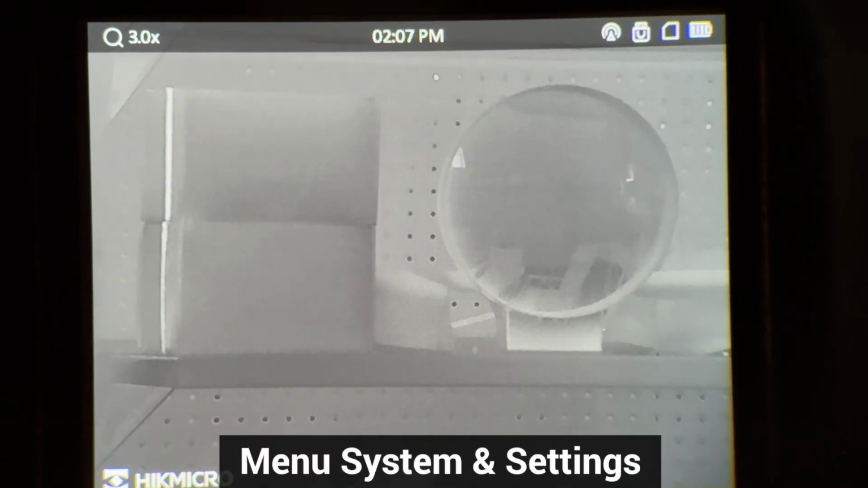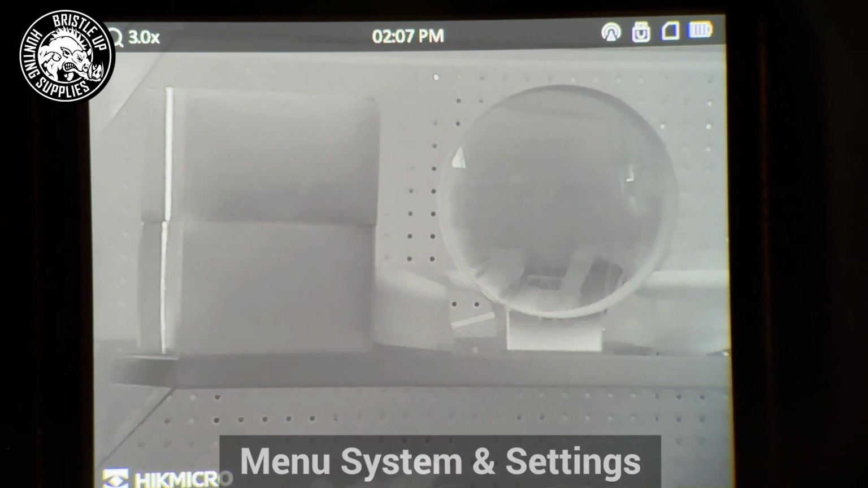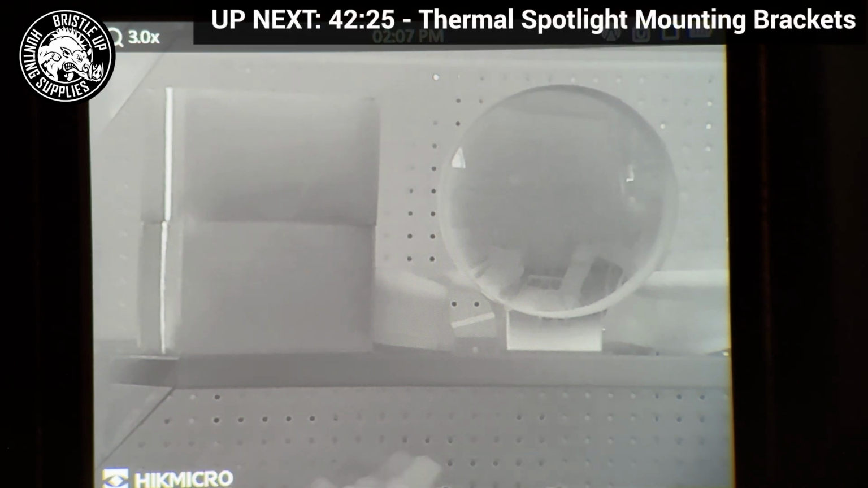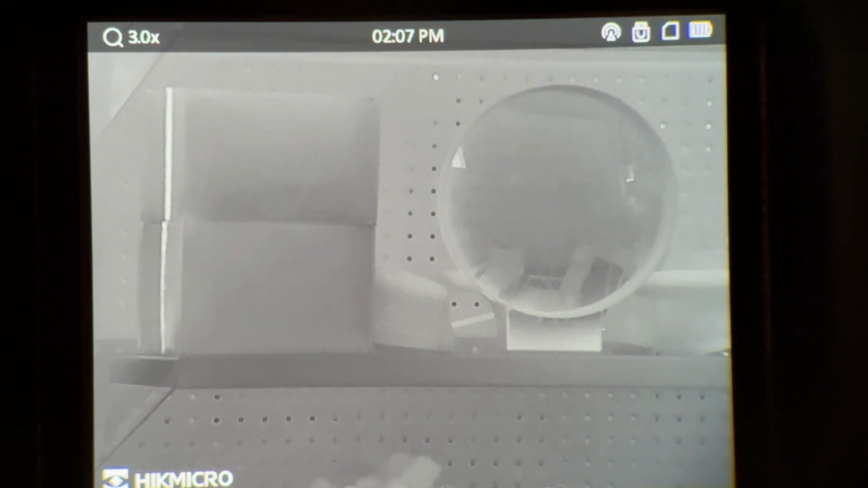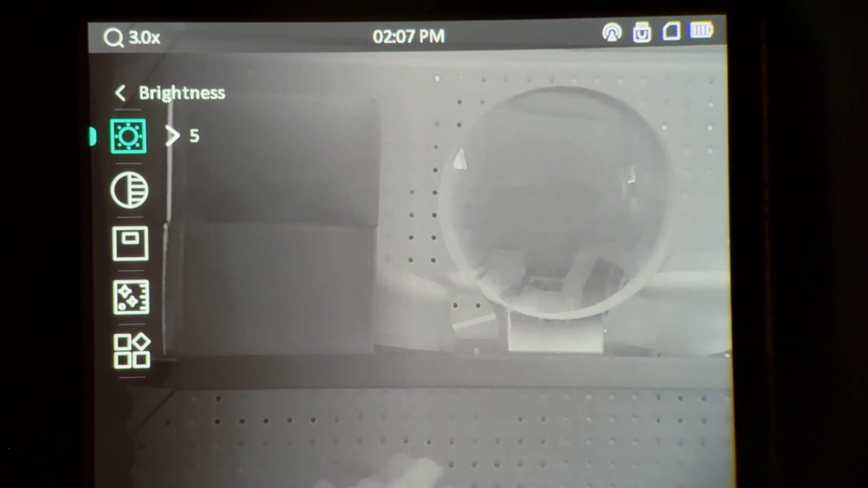Alright, so we're going to take a look at the menus inside the Condor. Now, Hic has actually changed all their menu systems on some of their older models. So the Falcon menu system has changed, and all their new release models will have this style of menu system as well. There'll be subtle differences between them, but for the most part, the menu systems will be very similar across most Hic products.